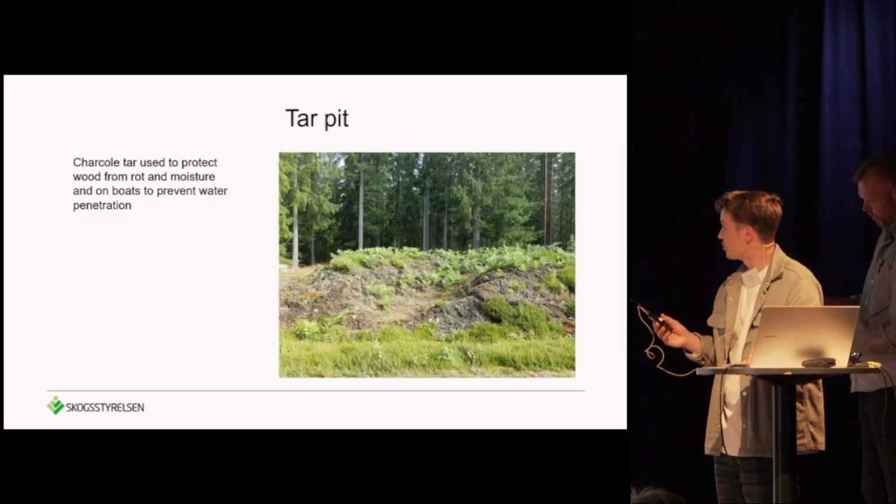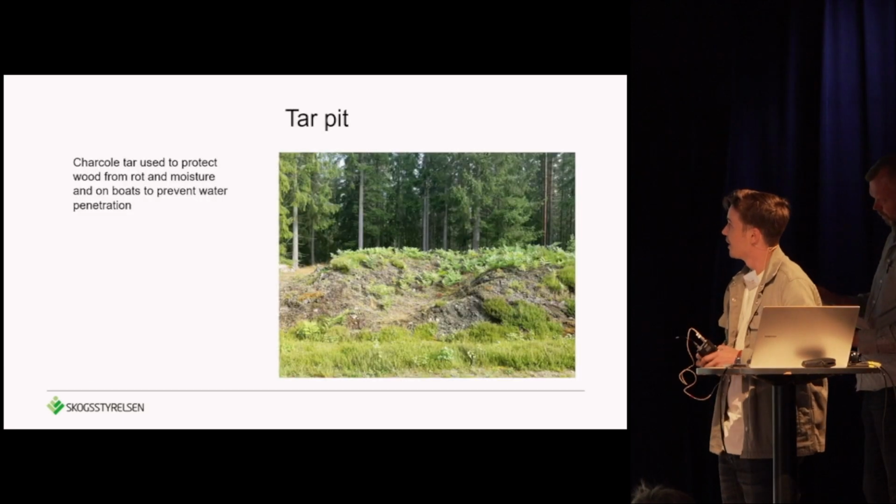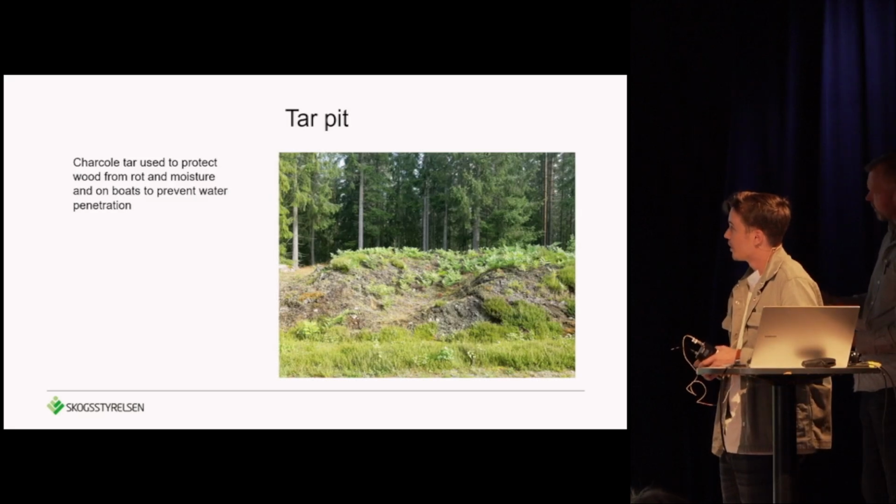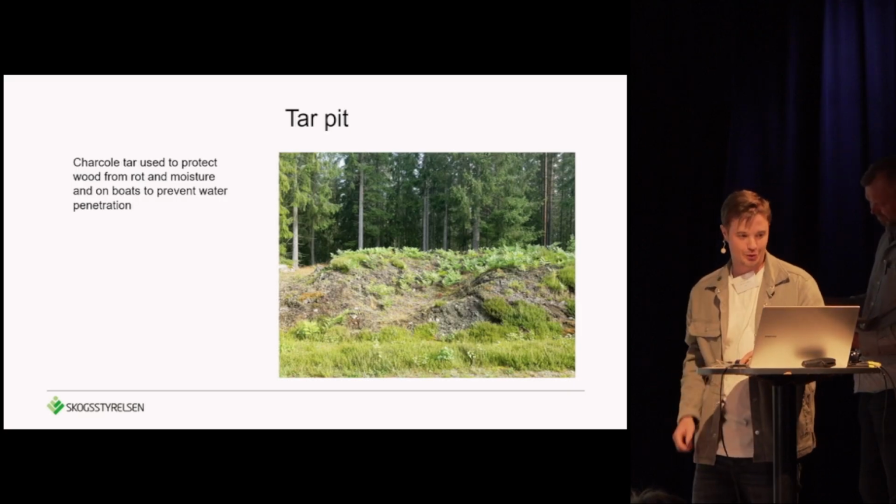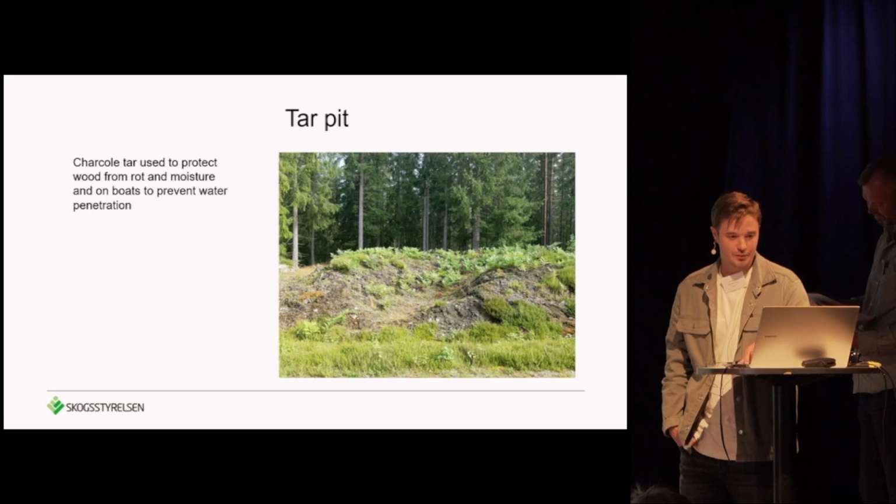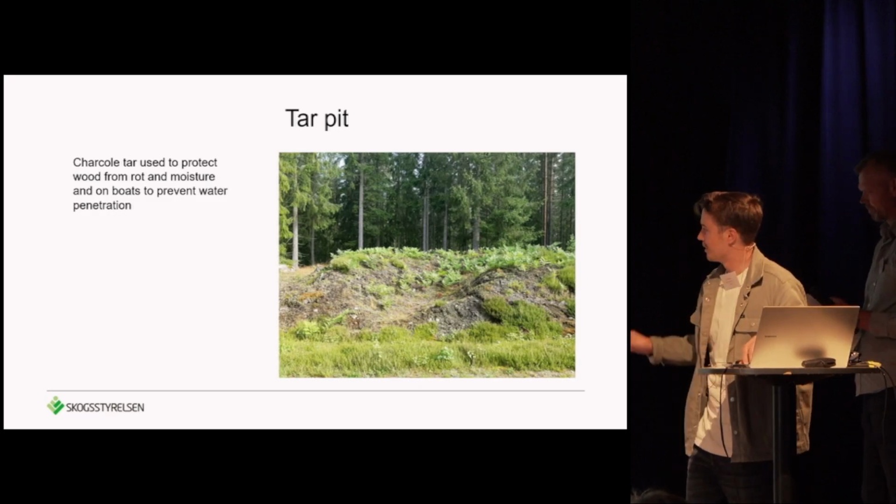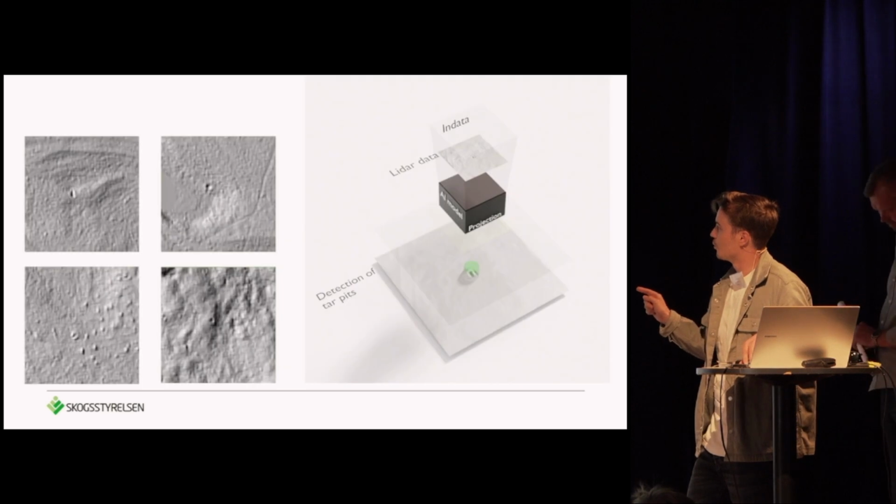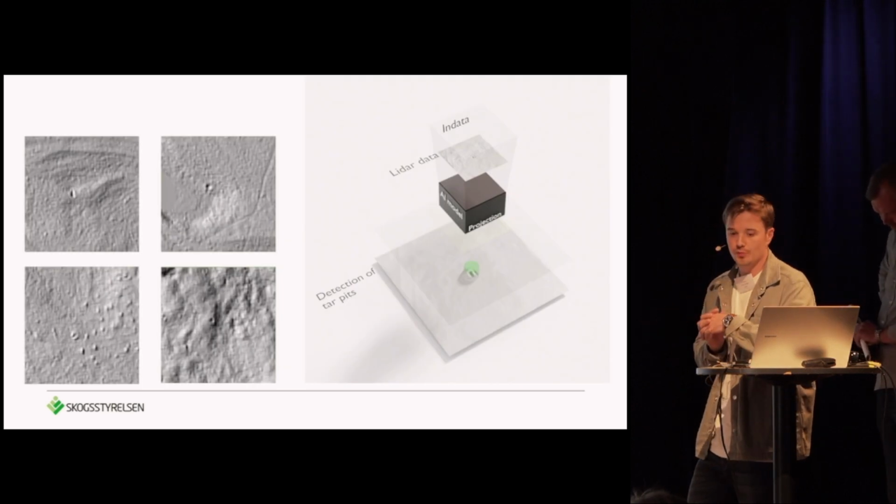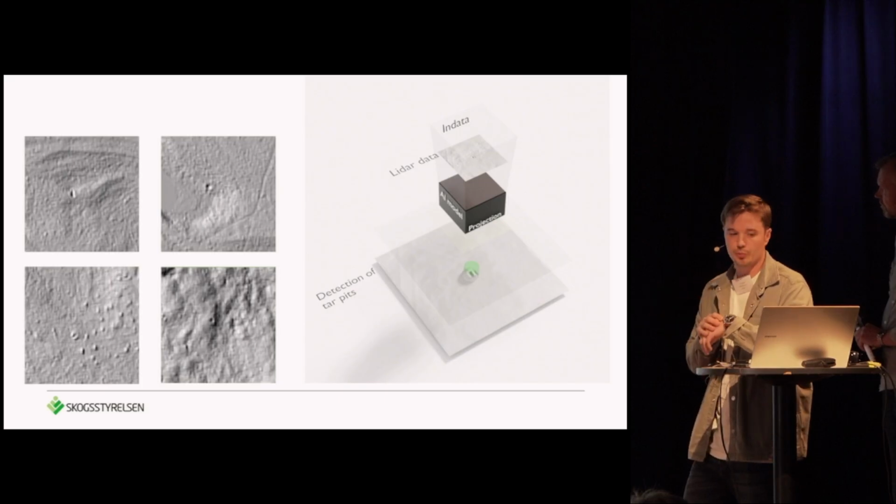For the next project, tar pits. Charcoal tar was used to protect wood from rot and moisture, and on boats to prevent water leaking in. Just to explain what tar is. So this is a little different because we didn't have as much training data or already registered tar pits.